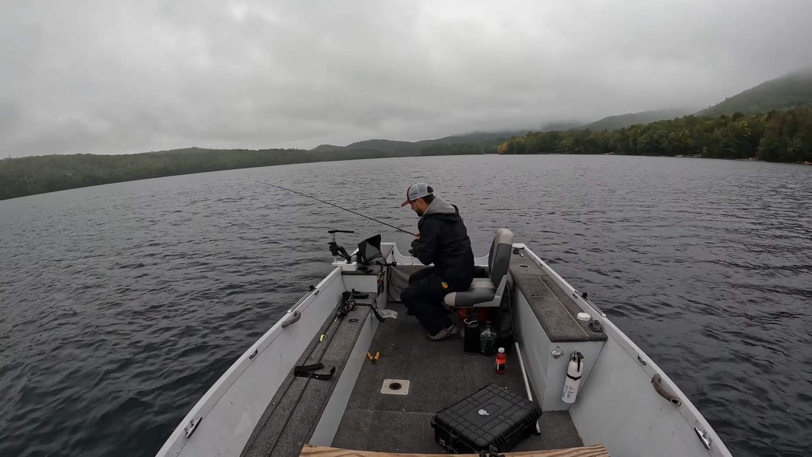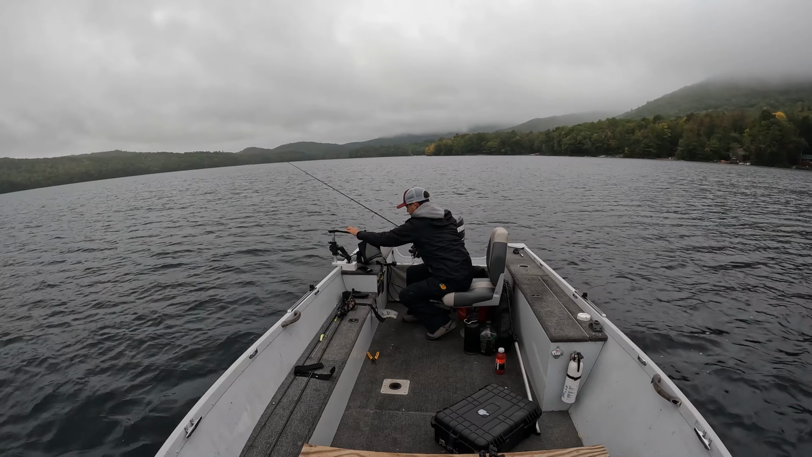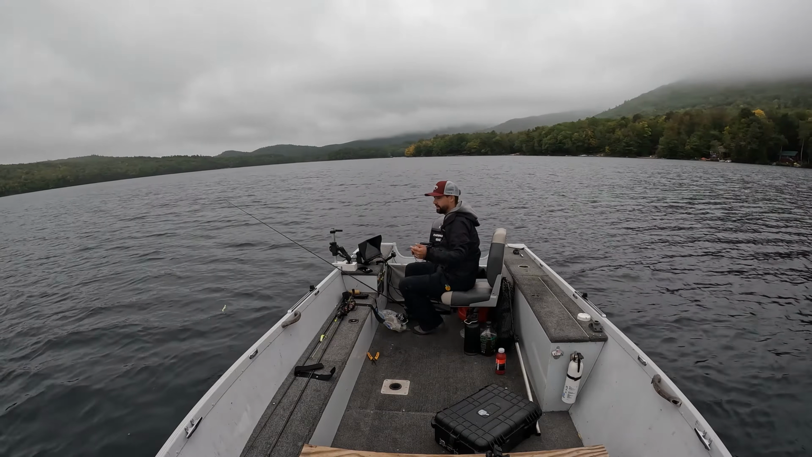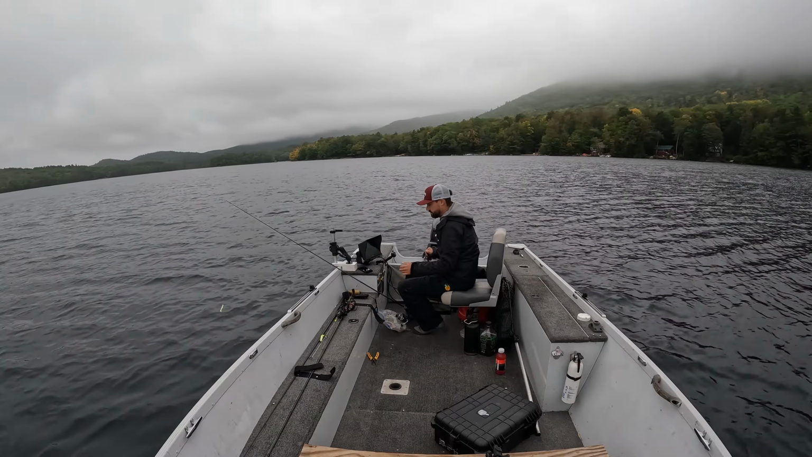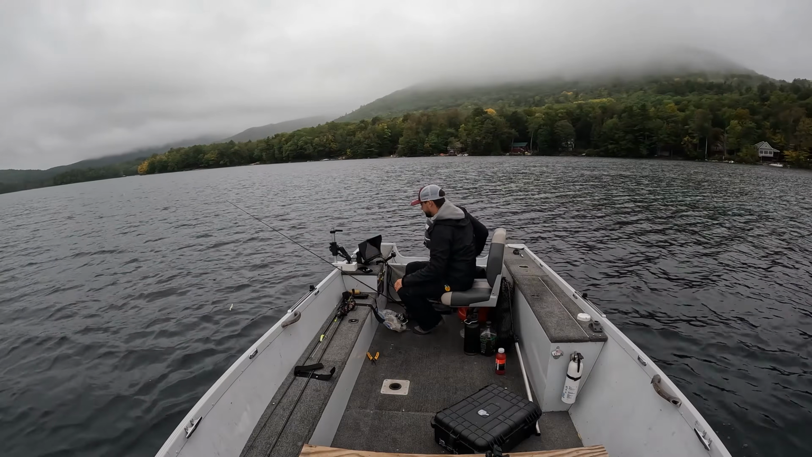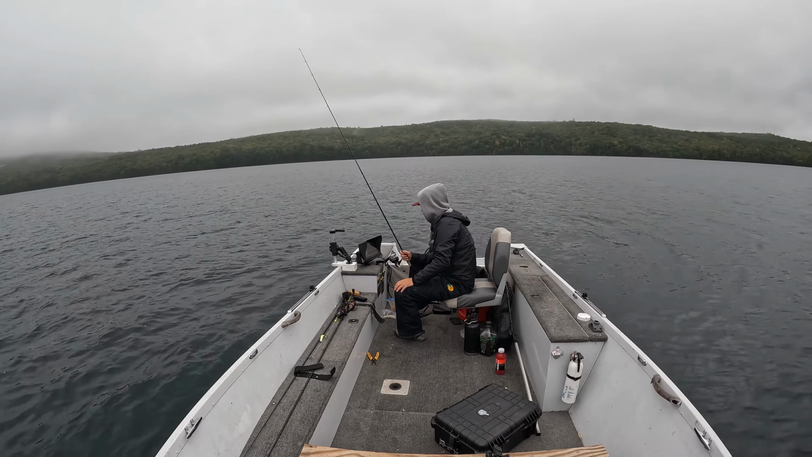I had a fish on it and I was looking at my phone. Let's do some back trolling. And the only reason I'm doing that is because I got wind coming at my face here. And the best way for me to stop is to back troll and then hit the spot lock button, and that will stop my boat. Oh, got another lake trout right here. They're being difficult.